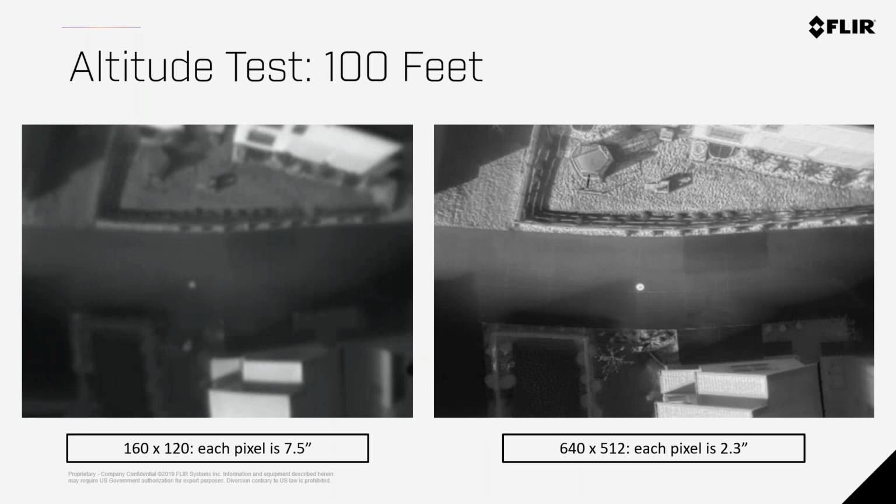So this shows you a comparison of a 160 by 120 and a 640 by 512 camera at the same altitude. Because you're getting more pixel count, you're getting more clarity. So you could see the cracks in the cement on the picture on the right. You could see the pizza pan, which is an 18-inch pizza pan that is the subject in the middle. So if you were looking for a person, which is roughly this size, at 100 feet or roughly 30 meters or so, it would be very difficult to detect a person with a 160 by 120 camera. Much easier, much clearer with a 640 by 512.